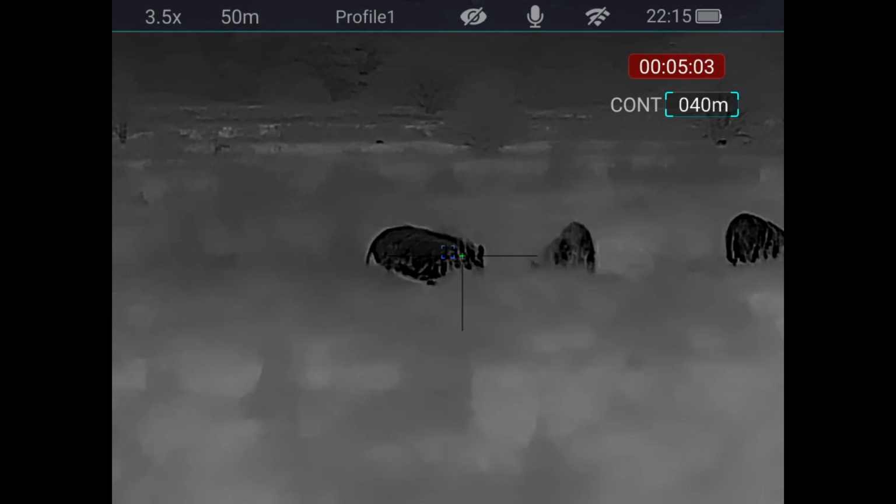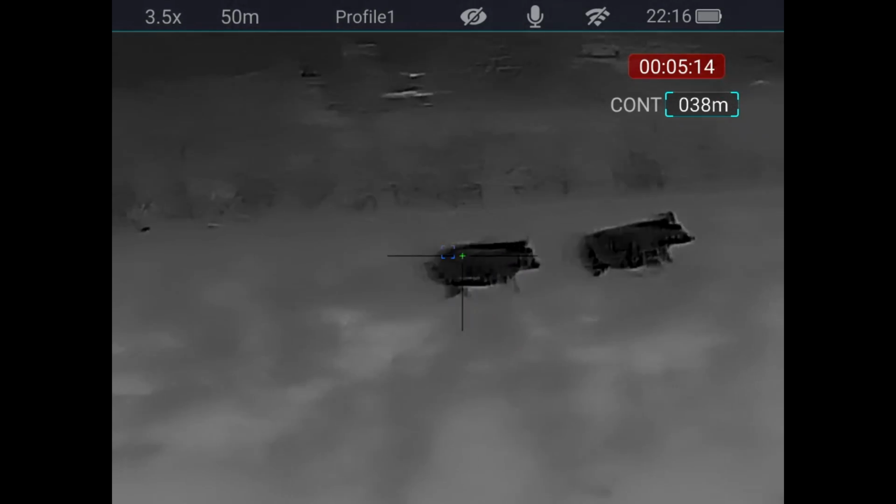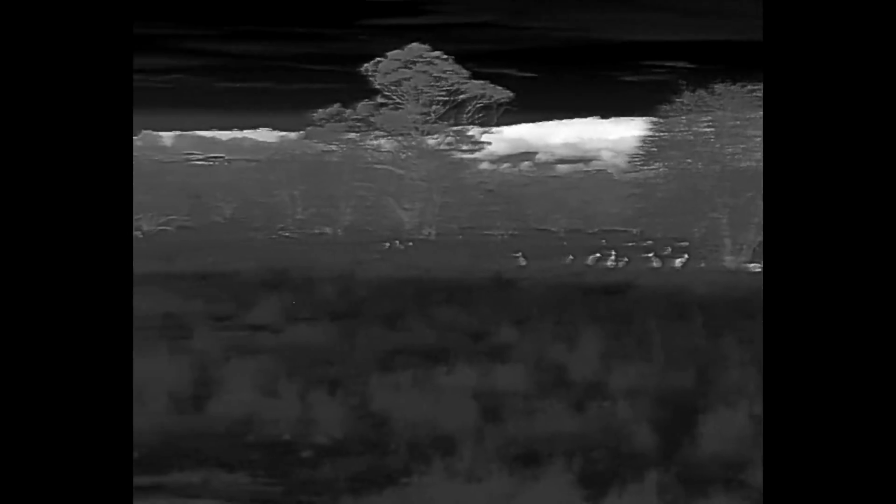G'day everyone, I've found pigs with the Nova. Very unexpected tonight. The next video I will include my final thoughts and first impressions on the Nova because I have a little bit more to say about that. So stay tuned for that.